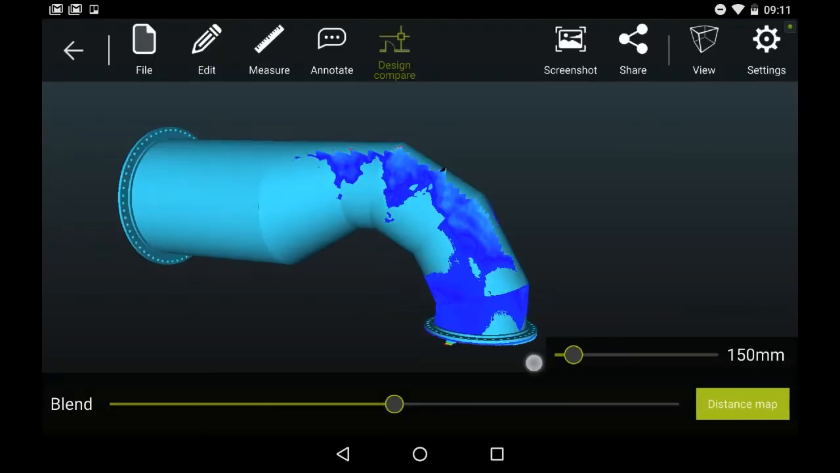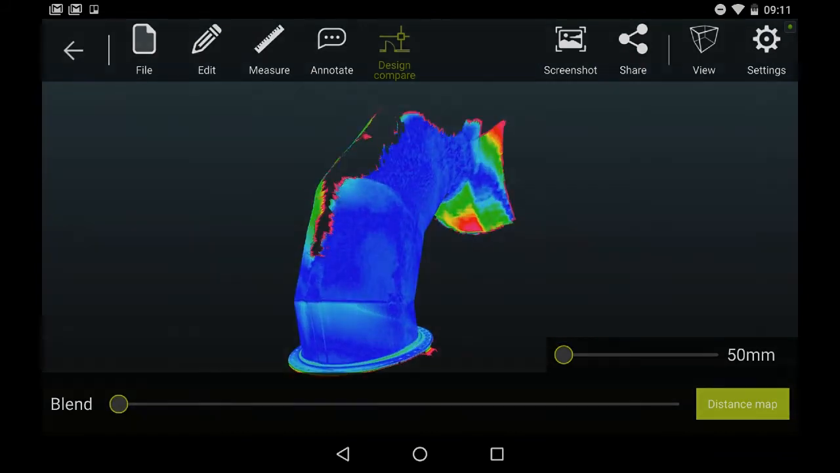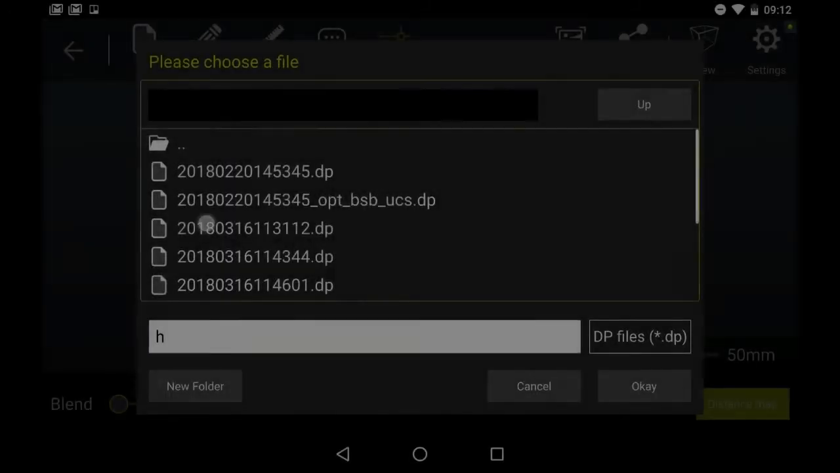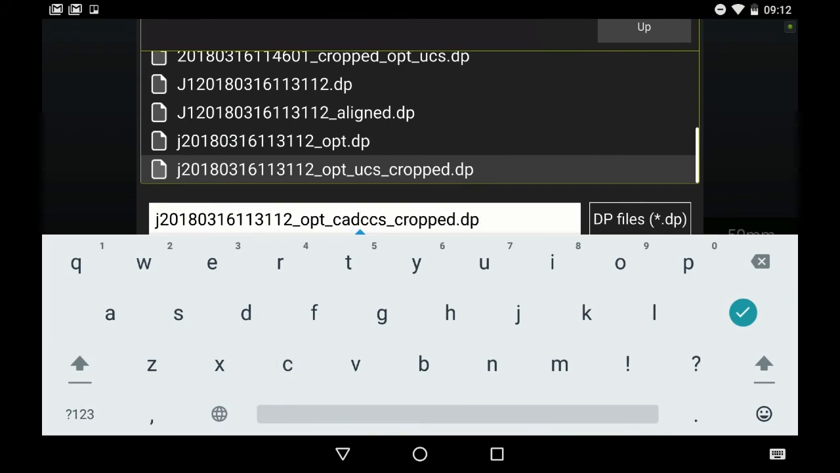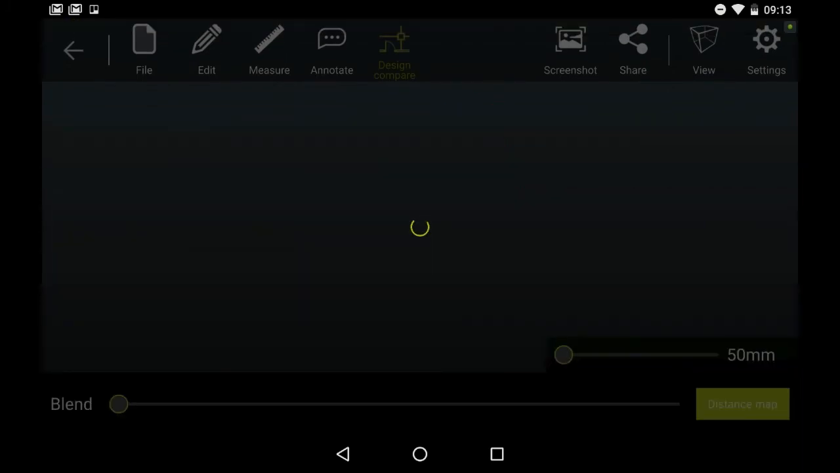Next, we're computing the deviation map between the point cloud and the CAD, and it's color-coded. Lastly, we save this aligned point cloud in the coordinate system of the CAD model for uploading to the assemble server. So it'll go back up to assemble with the correct alignment.